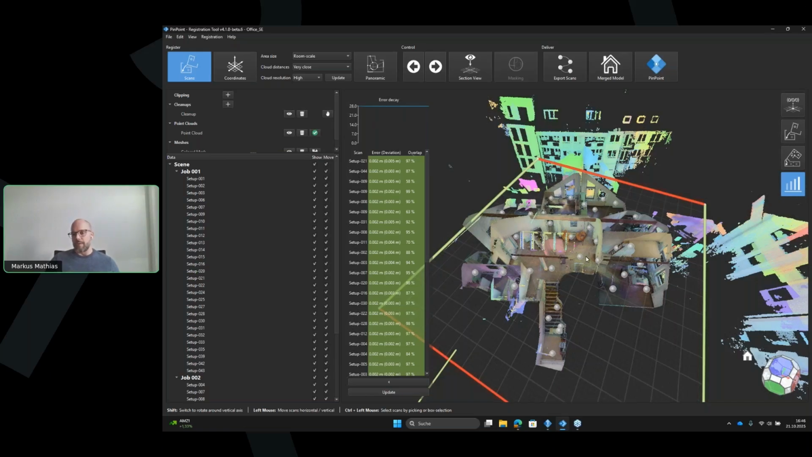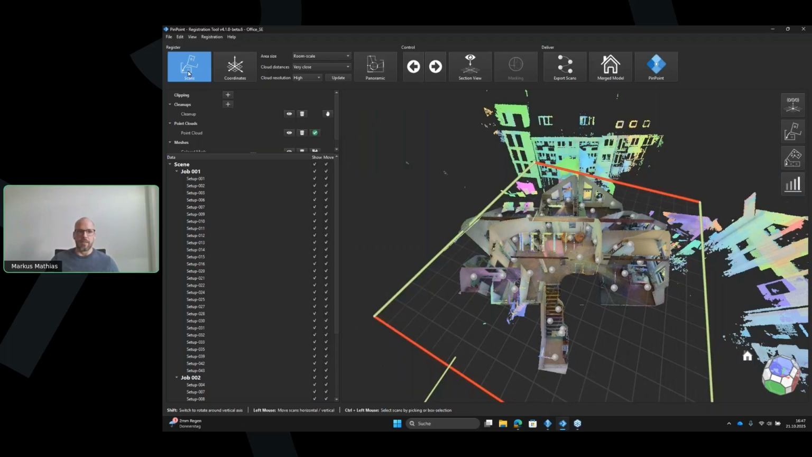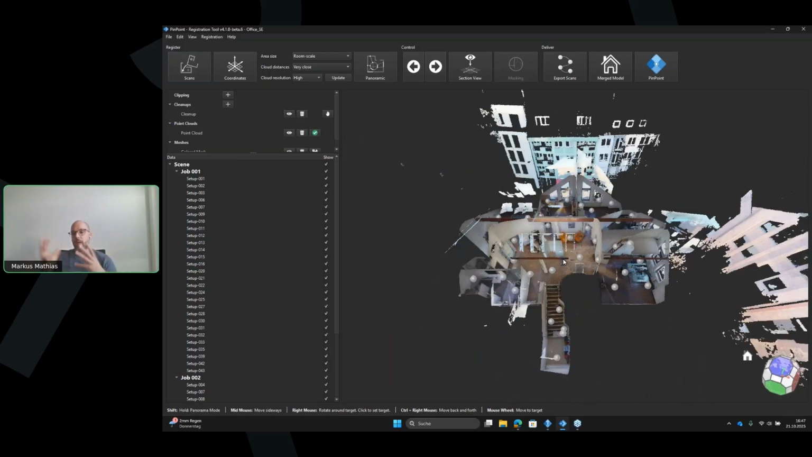And now I have to get some idea about how good my registration actually is. It's always sorted in a way that the worst registration is listed on top. And you can see that the worst scan position is setup 21, and it has an average error of 2 millimeters and a maximum error of 5 millimeters. This is a very good registration. So from there on, I do not have to do further inspection of this model, because I'm already pretty sure that this registration is really good. And after doing so, you can actually exit the register scans folder.